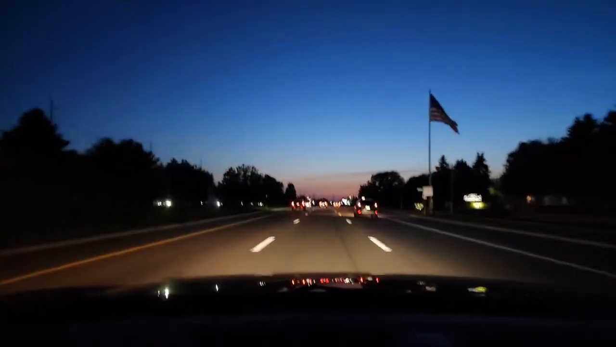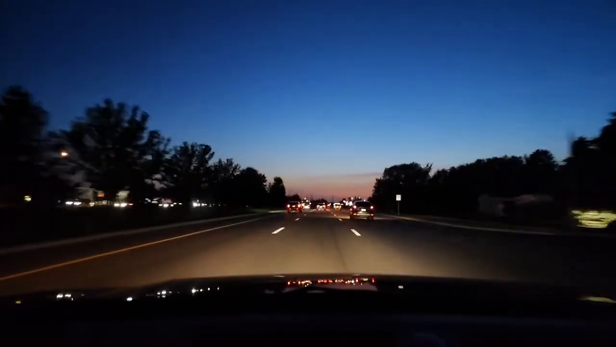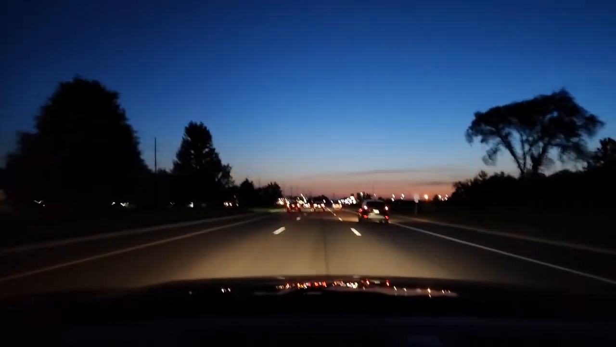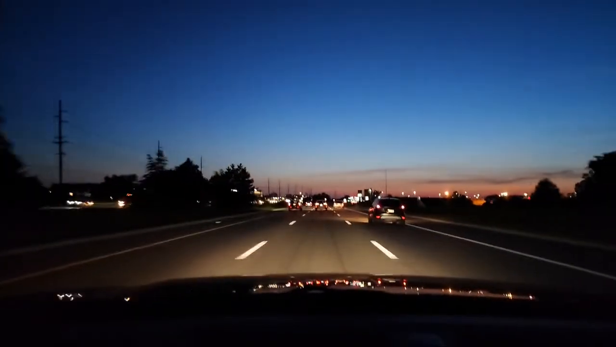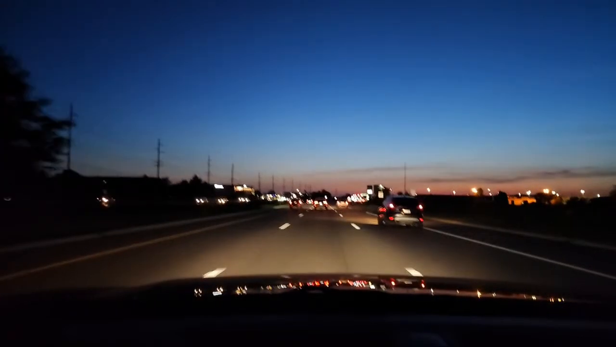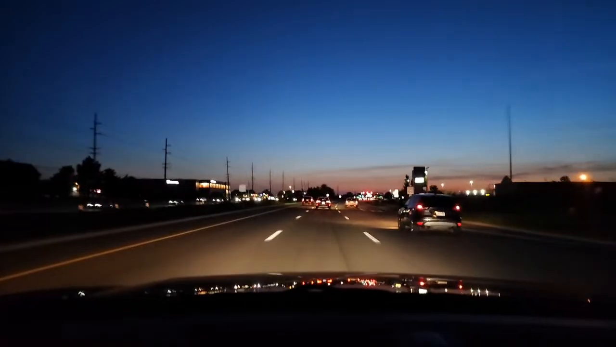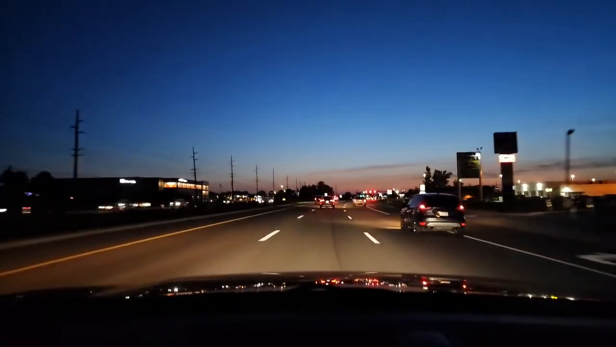So I'm just trying to maintain good speed, stay consistent. If I go too fast, I'll have to stop at every light. If I go too slow, I'll hold up the traffic. So if you were driving with me, let's pretend Miss Jackson was driving, Miss Jackson, I would tell you to lift your foot a little bit, keep a little space, and just cruise.